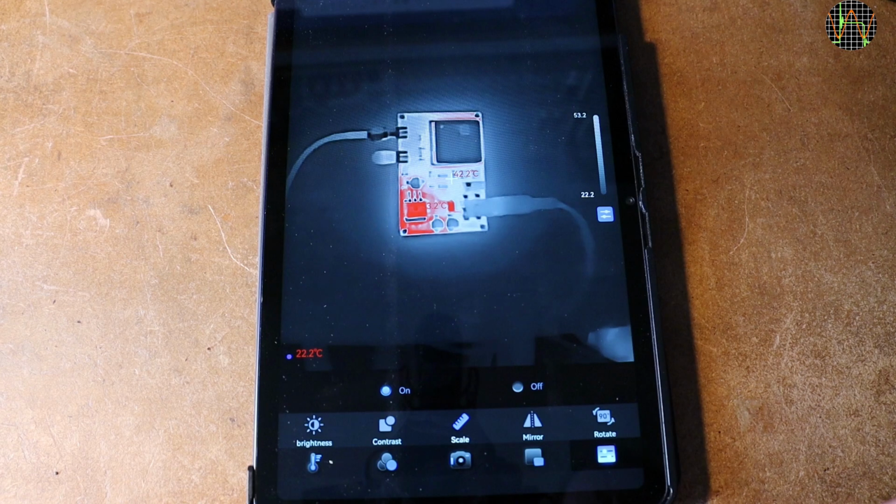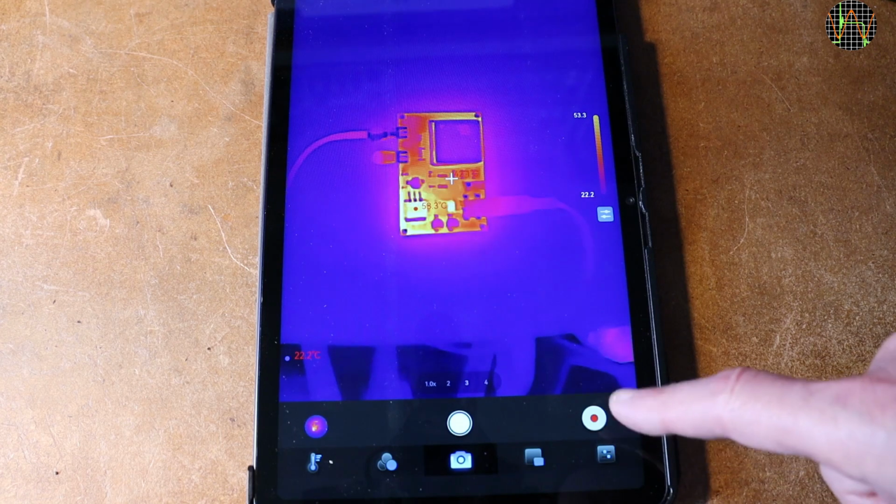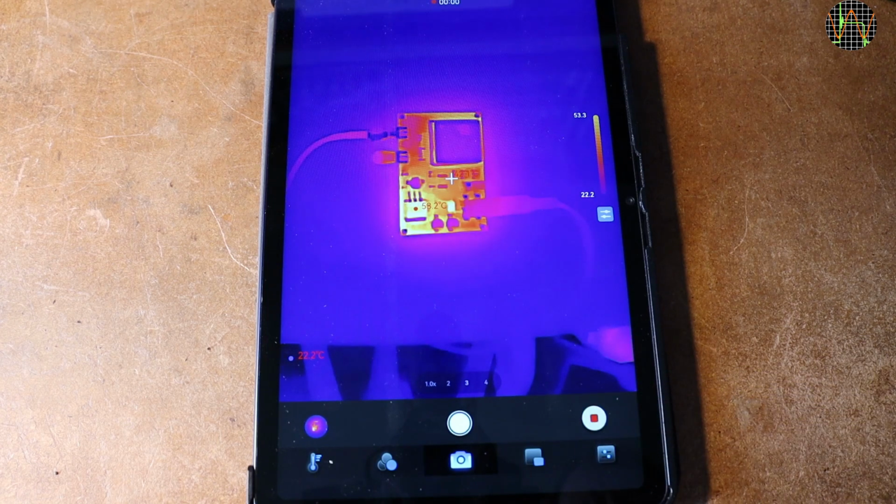You can see that the other options in this menu allow more image manipulations such as rotation and mirroring, which is sometimes necessary depending on how you mount the camera. You can, of course, save the picture as an image or capture video.